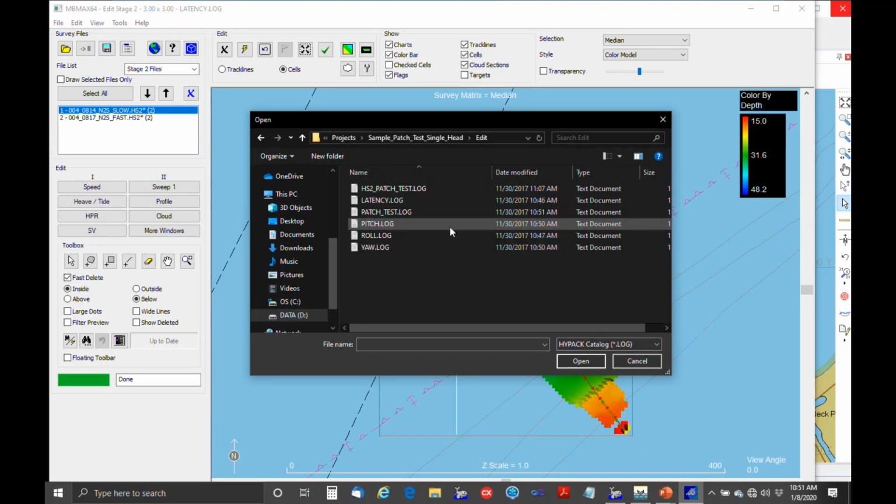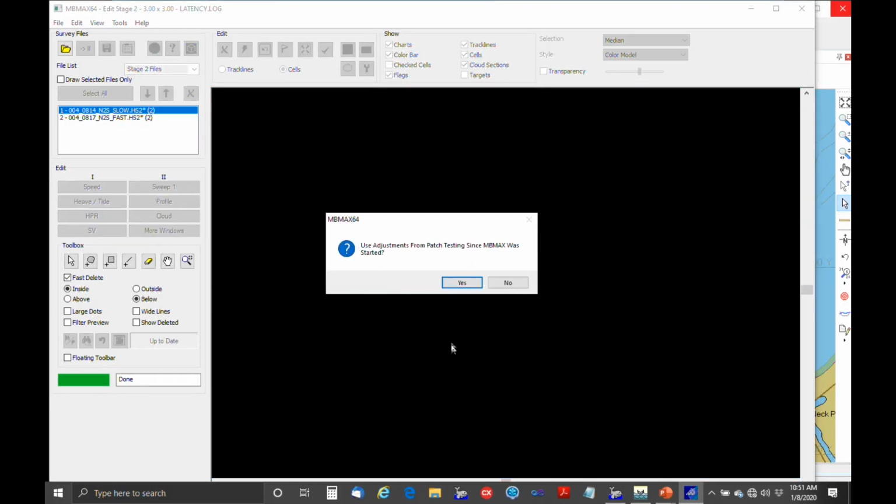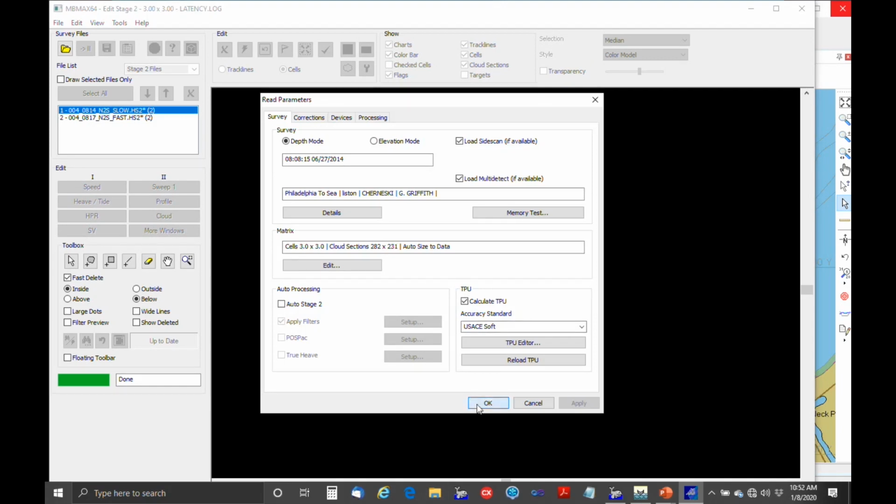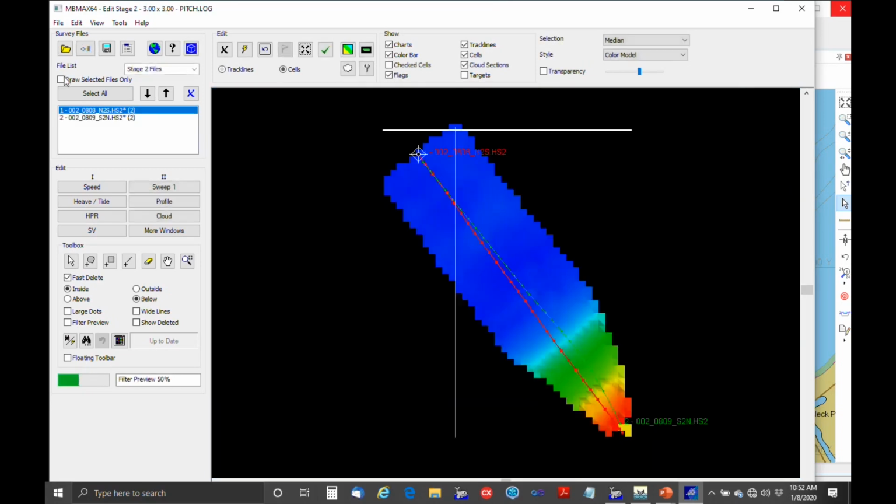So I'm going to bring in the two lines for pitch, and we have a north-south line and a south to north line run over top of one another. So select these. Okay, now it's asking, do I want to use any adjustments from patch testing since starting? And I do, because that's what we're doing. We're testing latency, yaw, pitch, and roll. So we do want to use adjustments. So we'll say yes on that. And okay. And then we go to stage 2.